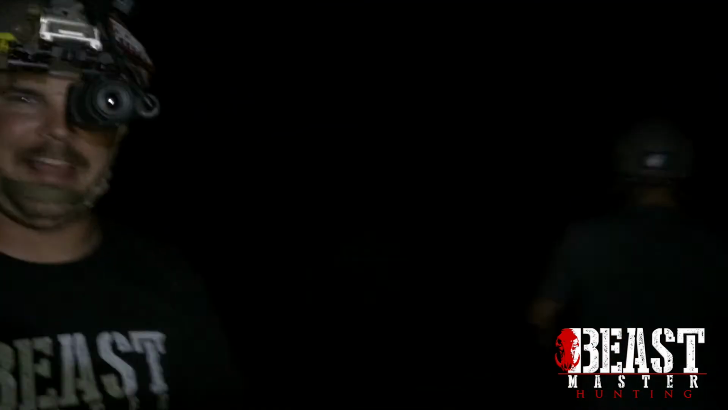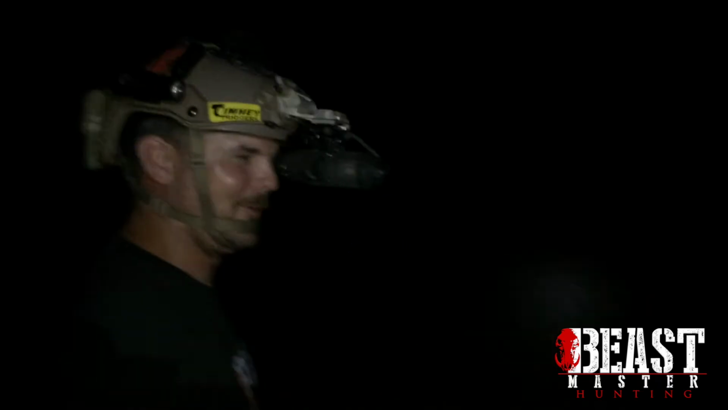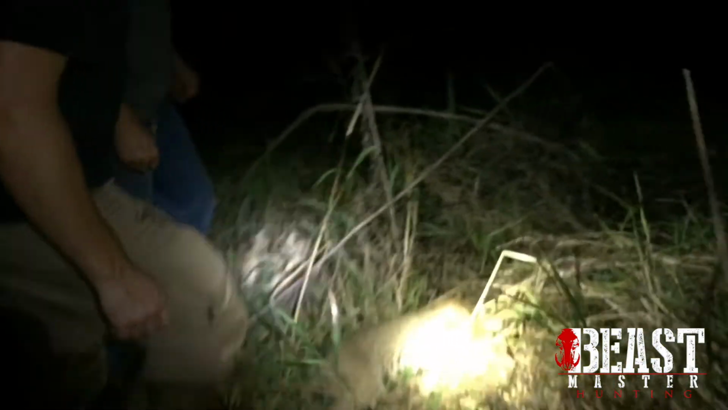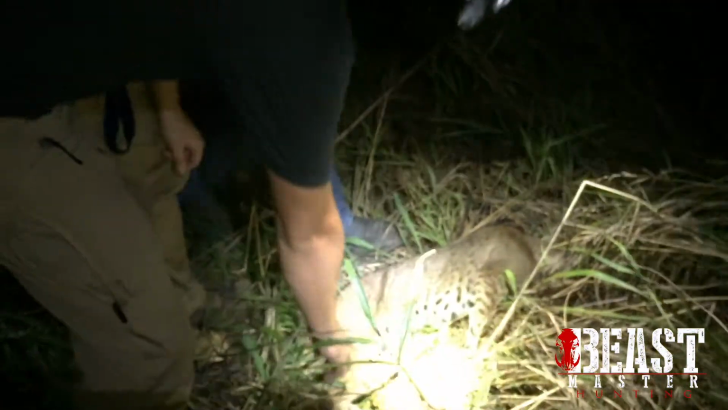Let's go take a look. But we had the lights on the truck on. Might as well have the radio going. We were being so loud. That's a good cat. Look at it. We got the fish weight, yeah, I've got it. Fish tail. That is a good cat.